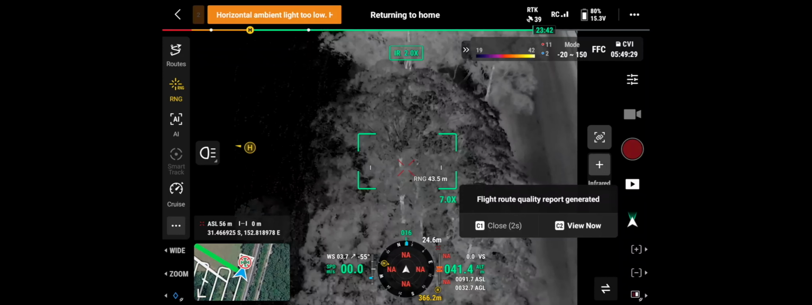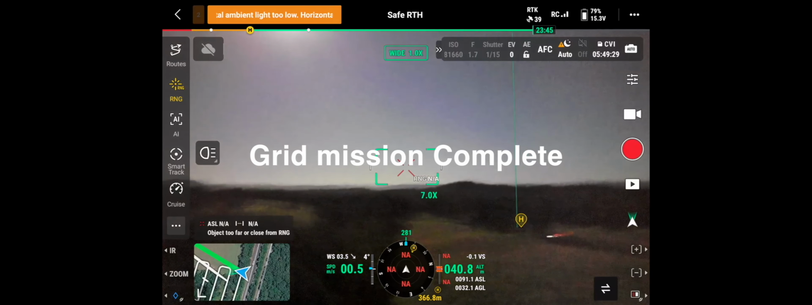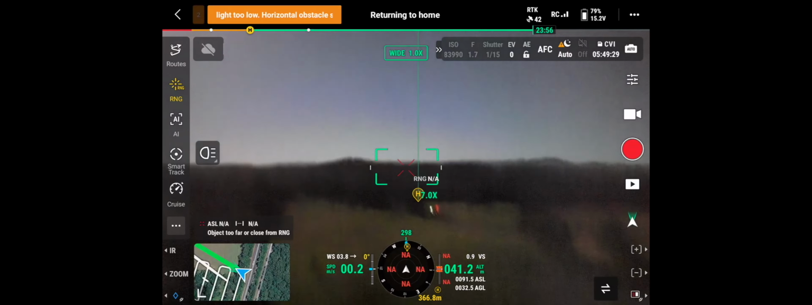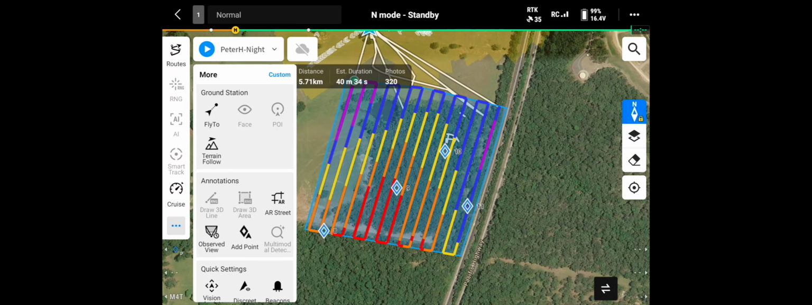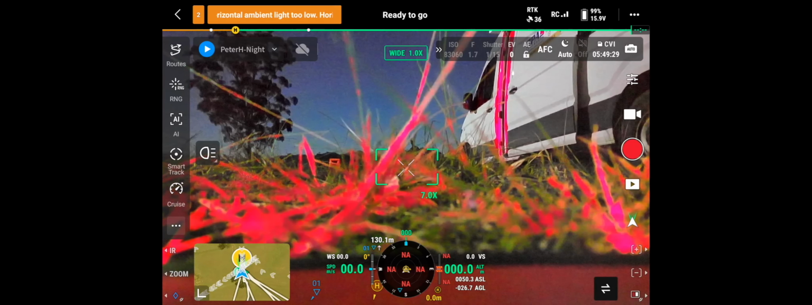Flight mission complete. Return to home. Go investigate. So we've got like 4 points to go and look at. Taking off.